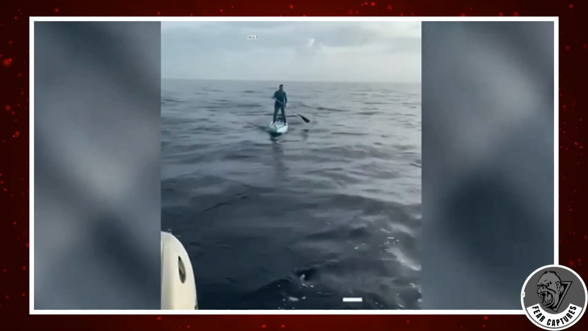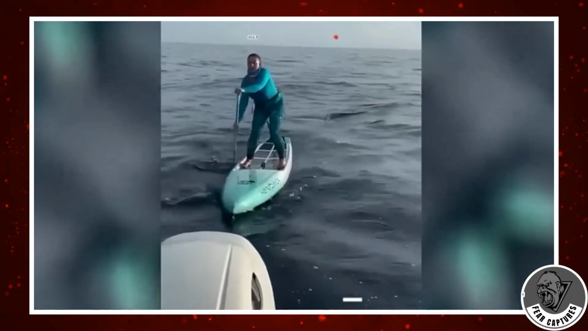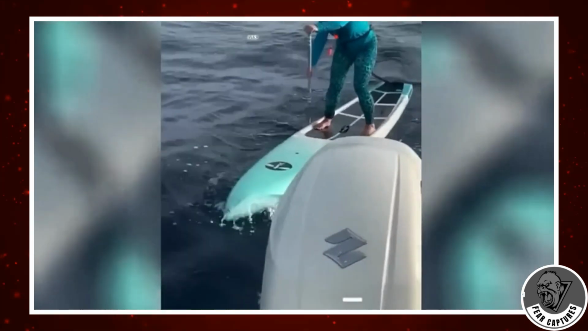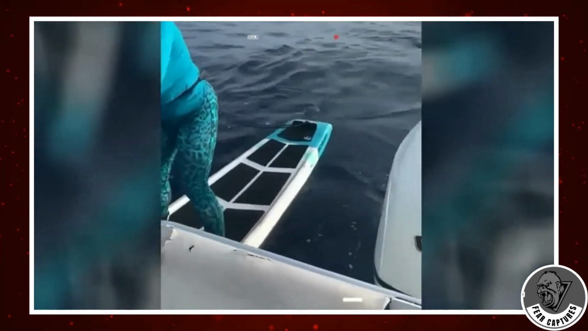Get ready for some heart-pounding action in this next clip. Watch as a shark closely trails a paddleboarder. This shark is right behind her, waiting for any slip-up. Here's the backstory. The woman you see is part of a relay team racing from Florida to the Bahamas.